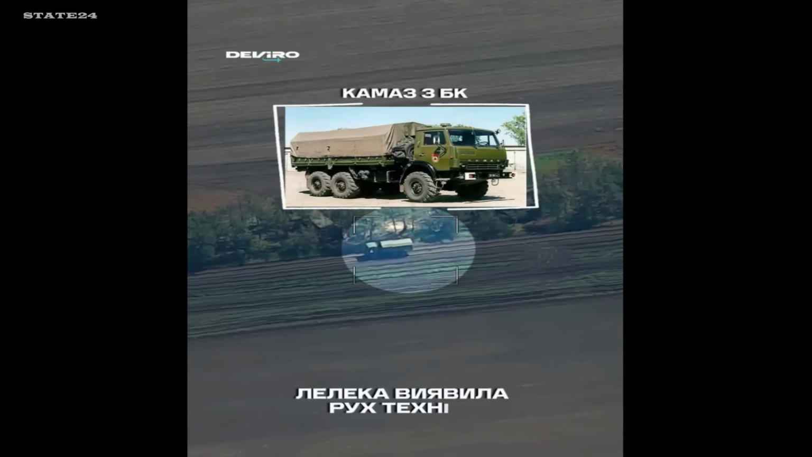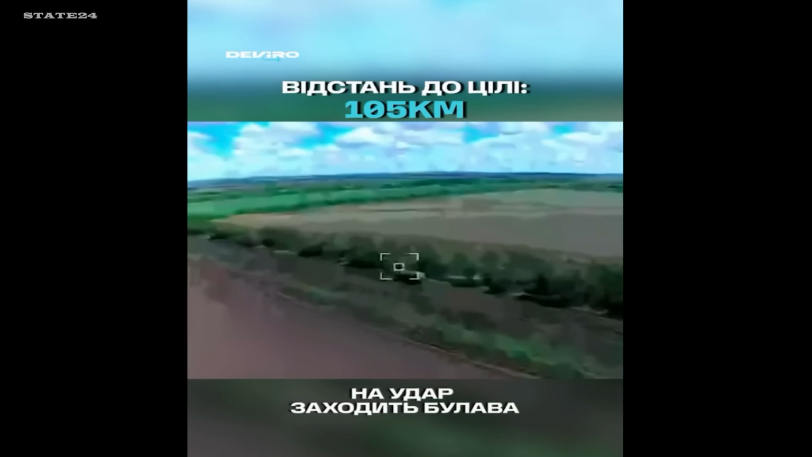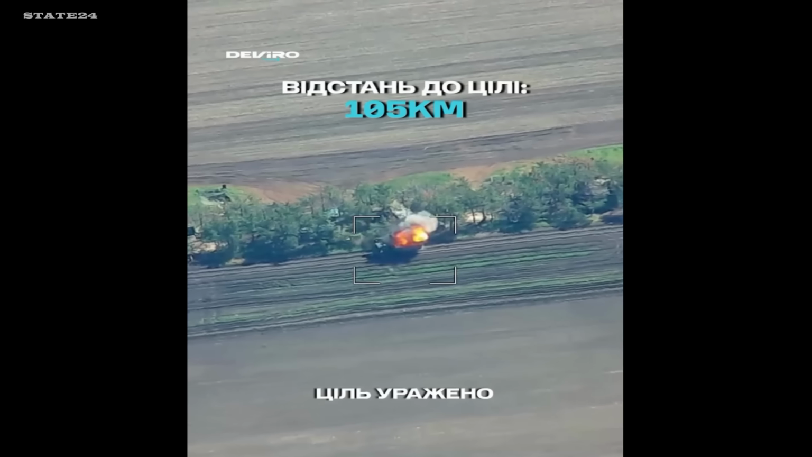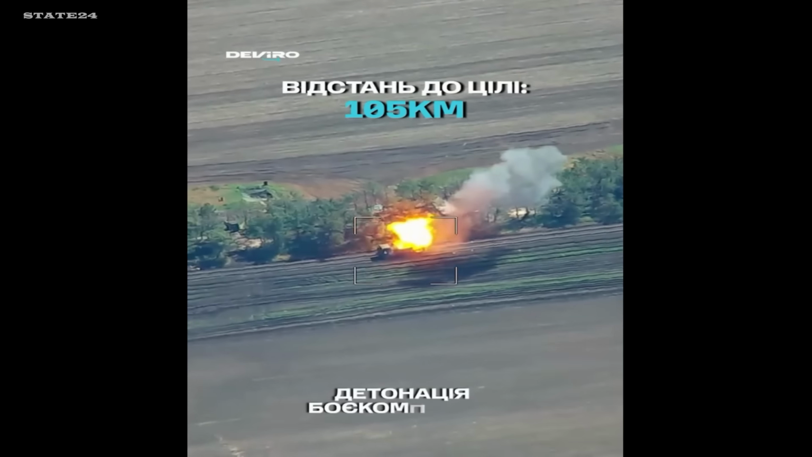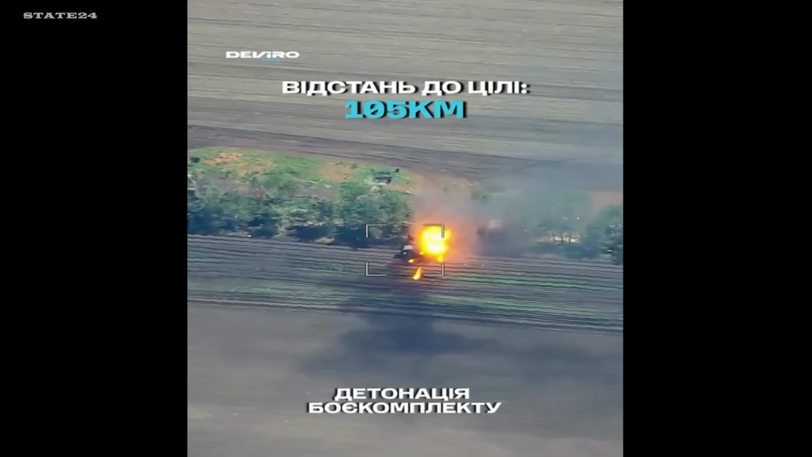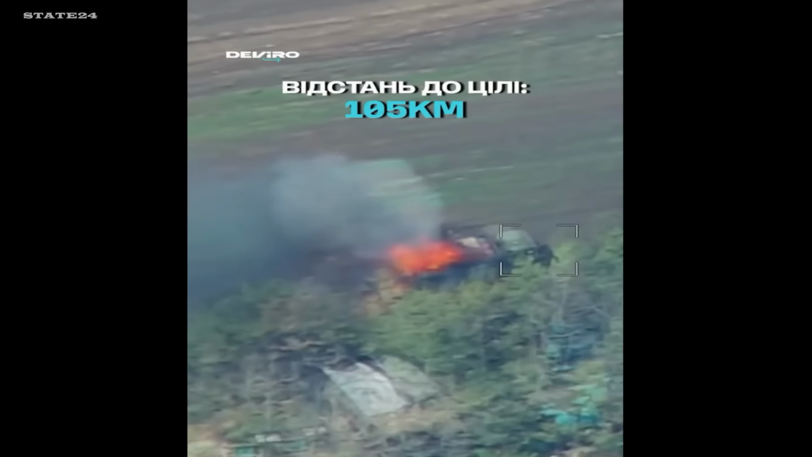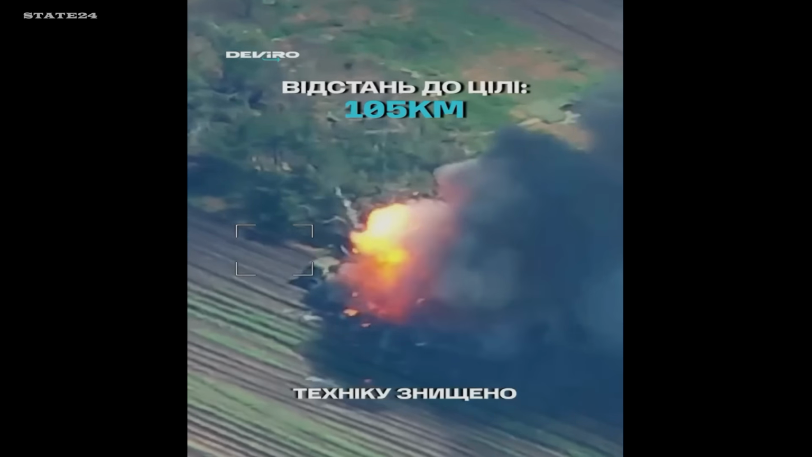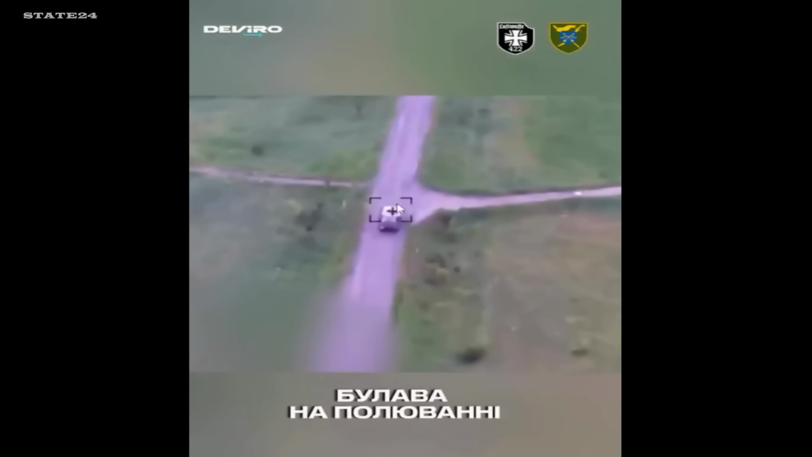Zaporizhzhia direction. Over 100 kilometers behind the front line. A KAMAZ truck carrying ammunition. 422nd Unmanned Systems Regiment. A Bulava drone already closing in. Direct hit. Fire. Then the ammunition inside detonates. A supply run that started 100 kilometers from the front line never finished. And the next one didn't make it either.